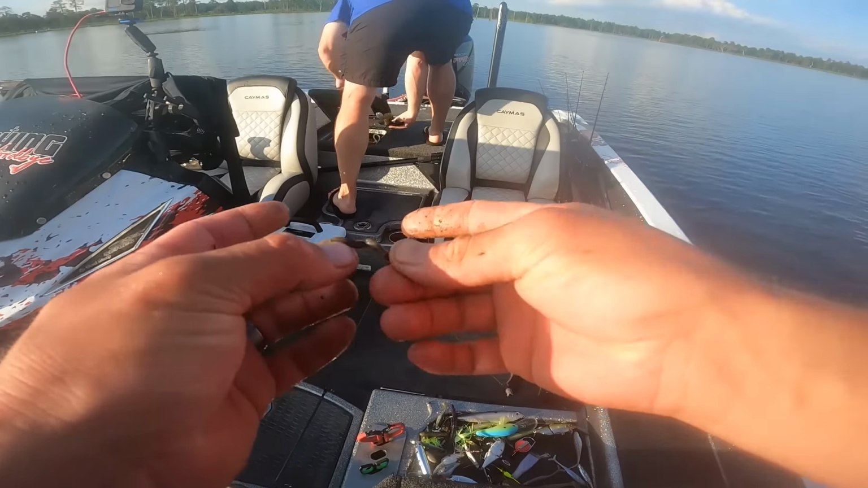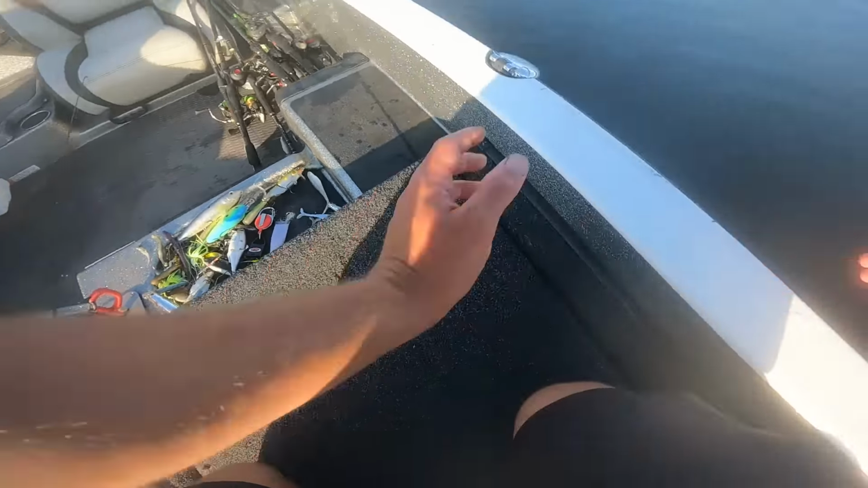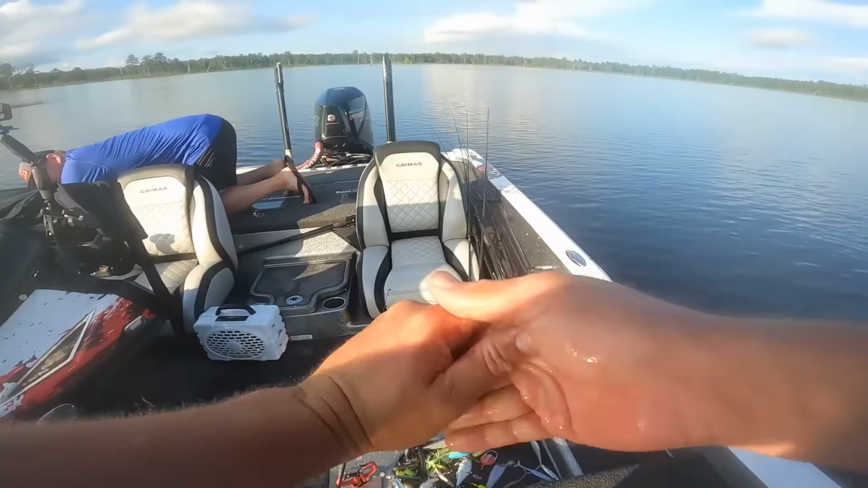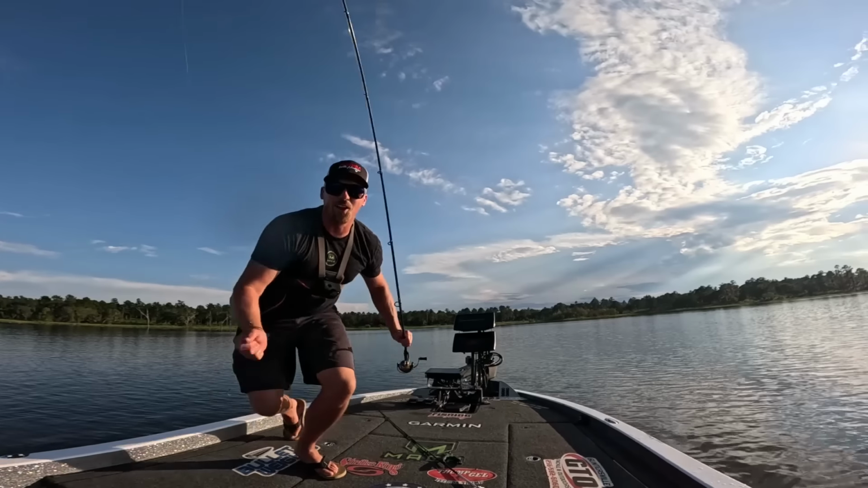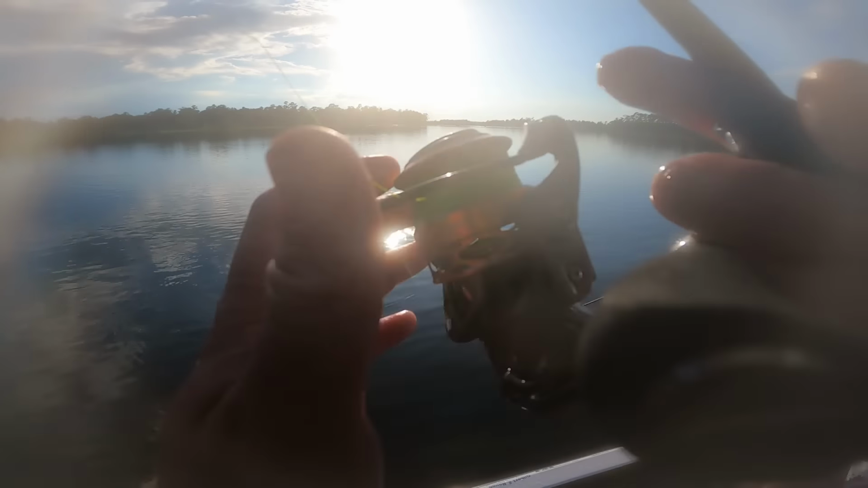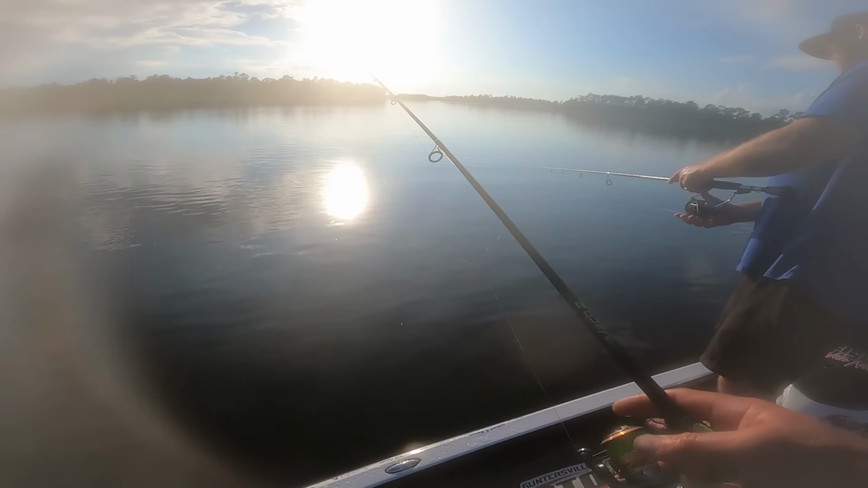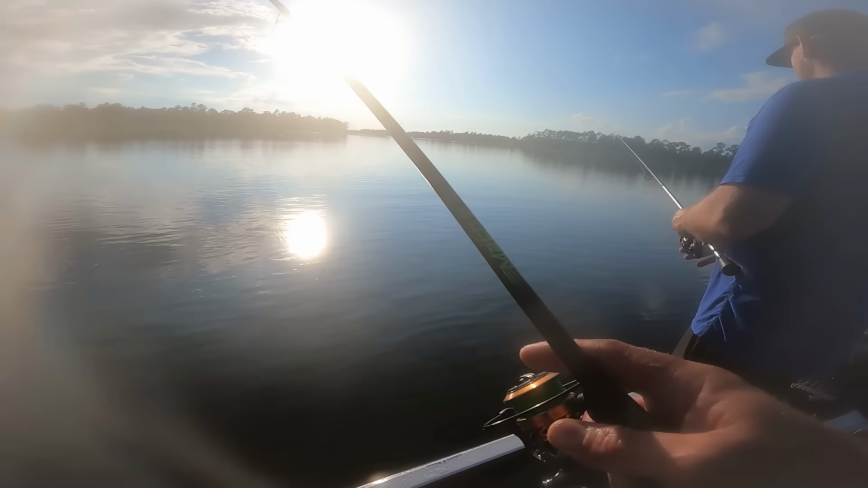So we're using these little worm hooks, and we got a little split shot with a knot in the line. That way the split shot doesn't come down. Let's get another one. Going way out there. Nope. Still zigzagging. The wind quit. The wind did quit. Big time.